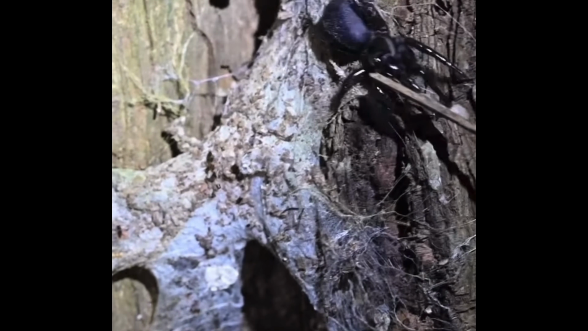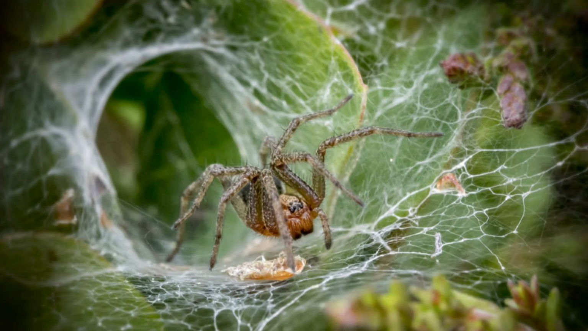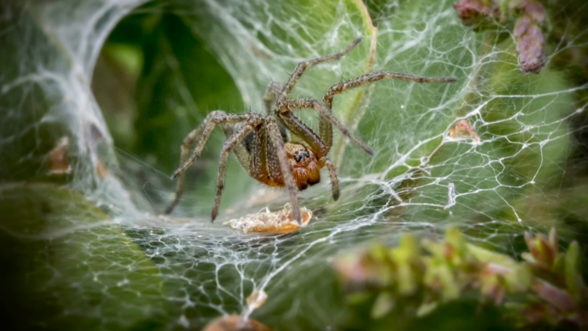This is the northern tree-dwelling funnel web spider. It's commonly found in Queensland and New South Wales. The venom from these spiders can easily be fatal to humans. According to Wikipedia, 5 out of the 8 recorded bites result in severe, life-threatening symptoms and sometimes even death.